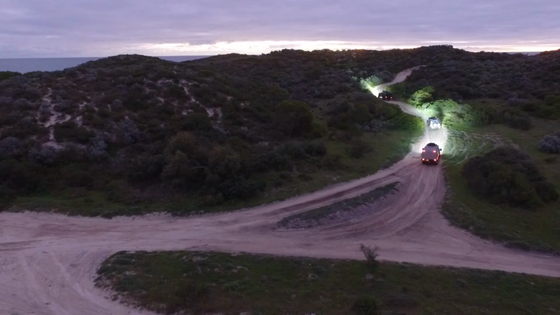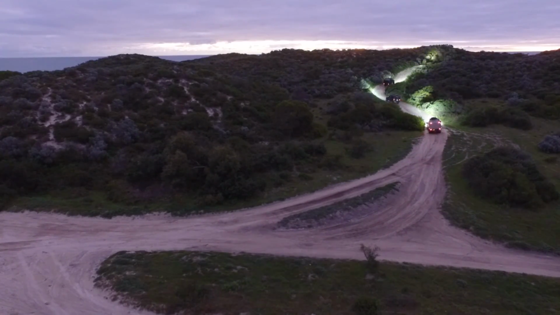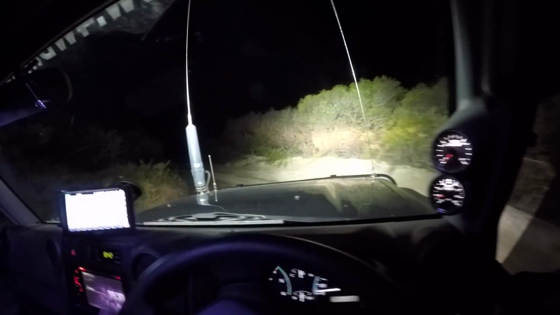Another important point: slow and steady wins the race. Driving at night or even off-roading in most areas, you can't go too fast. Especially at night, you probably halve your speed, because when you come around that corner, you haven't seen what's there until you turn the corner.